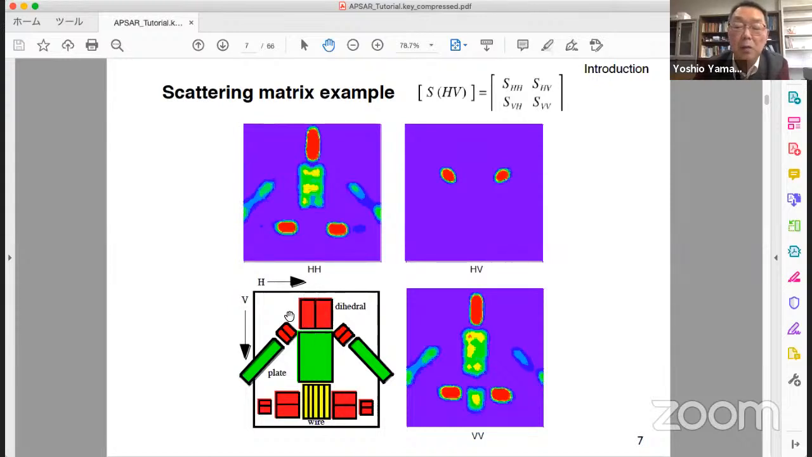Here, red one is dihedral, a 90-degree oriented diplane, two planes, oriented in this way and in this horizontal way, and oriented dihedrals here. And green one is flat plate. Yellow one is corrugated wire here. H is in this direction, V is in this direction.